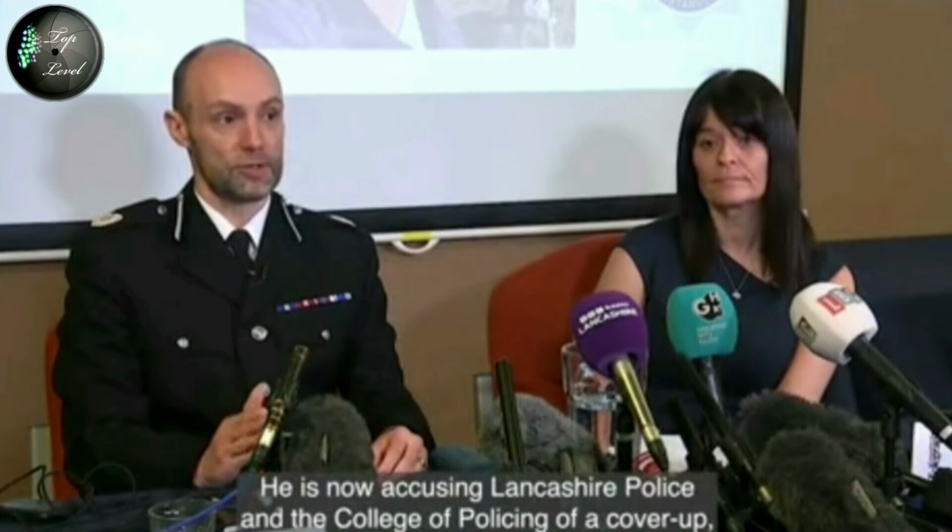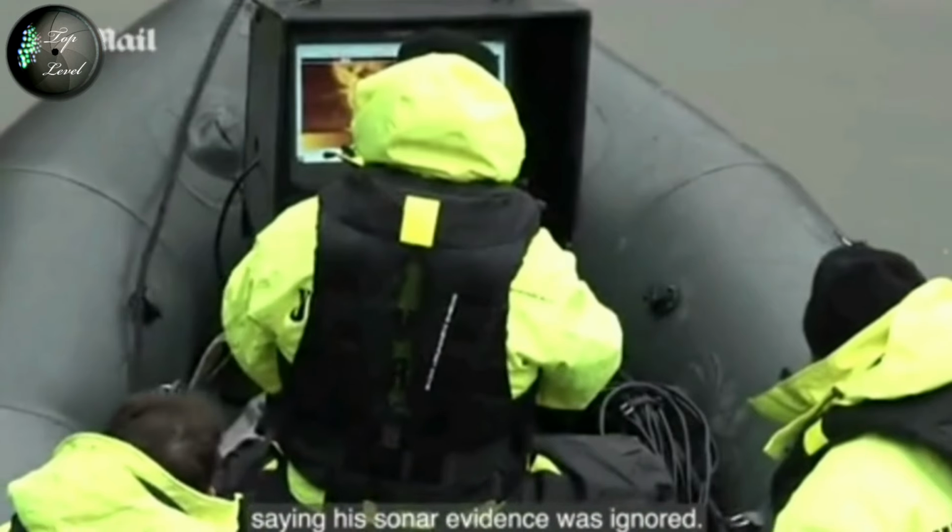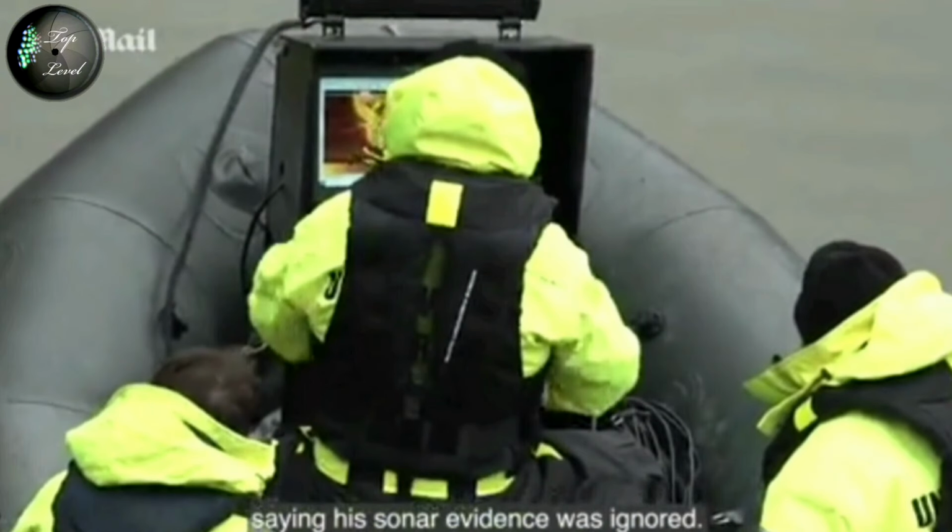So many unanswered questions. I just don't understand how Nicola's family can accept all of this. He is now accusing Lancashire Police and the College of Policing of a cover-up, saying his sonar evidence was ignored. Peter, I really don't blame you for accusing them of a cover-up, because it looks like they've been lying through their teeth from the beginning. They obviously didn't want to take you seriously. Now why is that? Was you some sort of threat? You see, Peter Faulding coming along, searching the river, wasn't part of their plan.